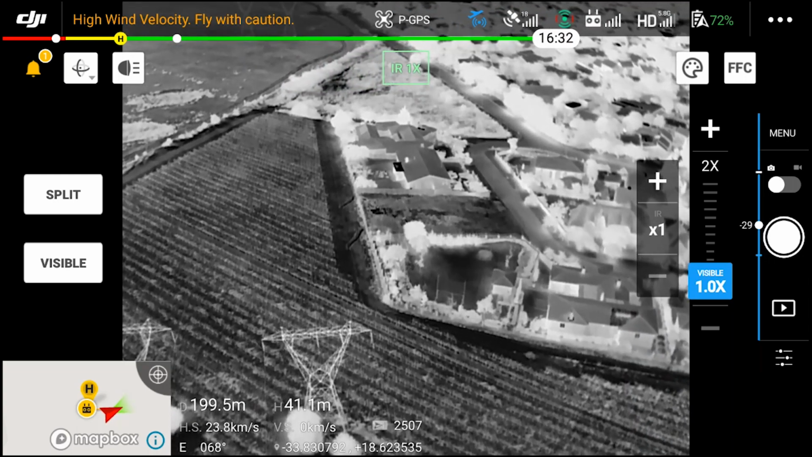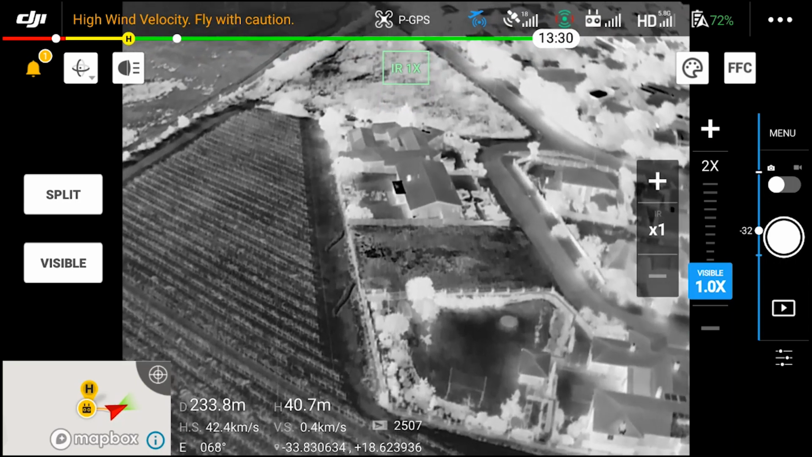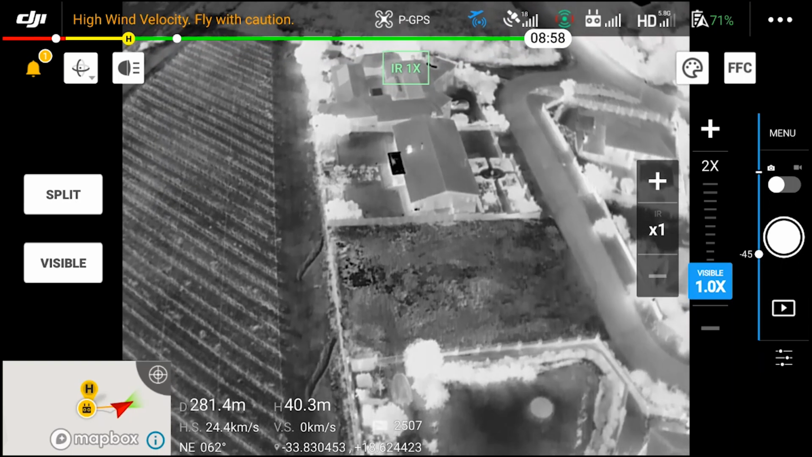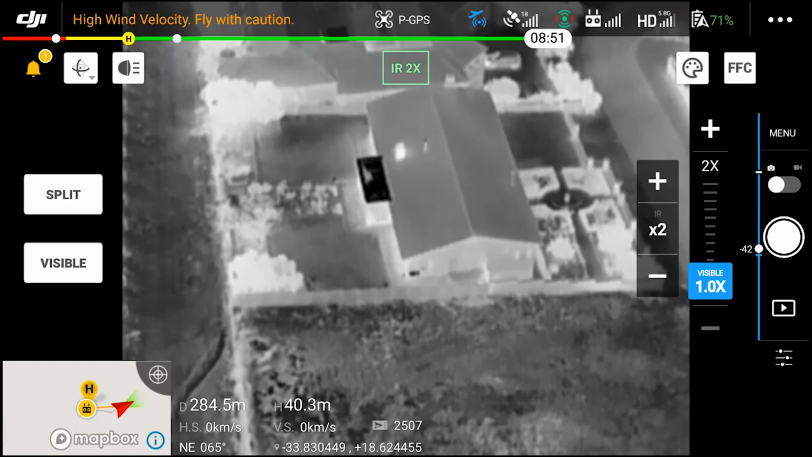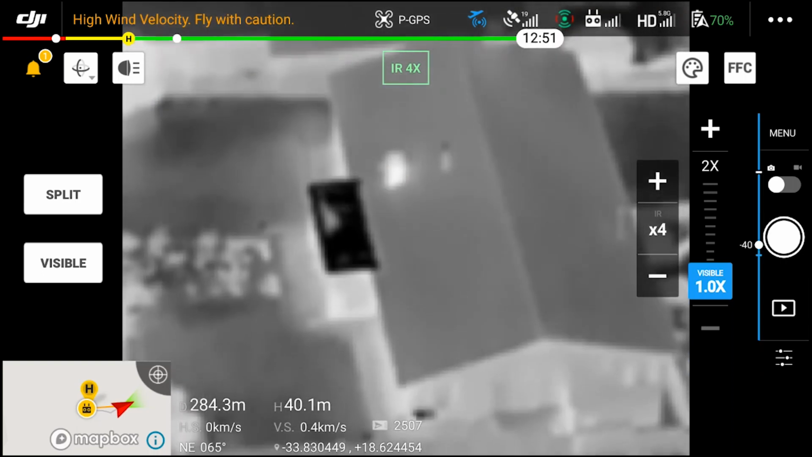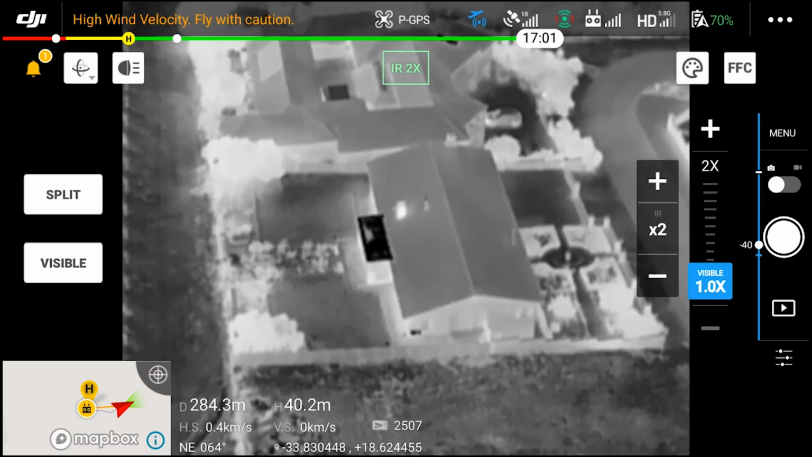We're flying at a safe altitude, and if you want to, you can actually just stop somewhere and focus on a point and then use the digital zoom option. The digital zoom in 2 times mode I feel is very usable compared to the 4, which is reduced quite a lot, but the 8 times zoom essentially is comparable to what you get with the Enterprise Dual.